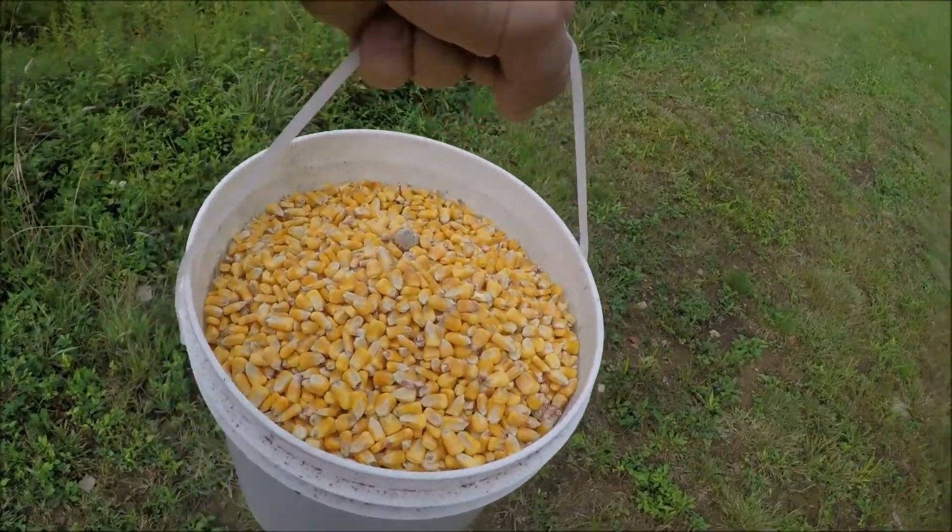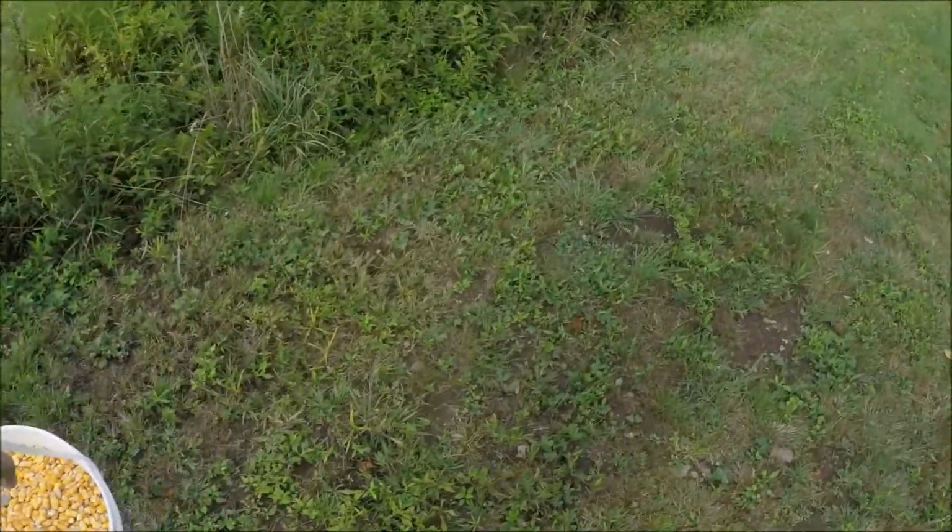All right, I got my bucket full of corn, and it has some other stuff mixed in that they make especially for deer. But I'm going to do this for the next few weeks because in Pennsylvania you can't bait deer 30 days before archery, or 30 days before hunting season. You've got to have everything out of there. You can't bait or do any of that.